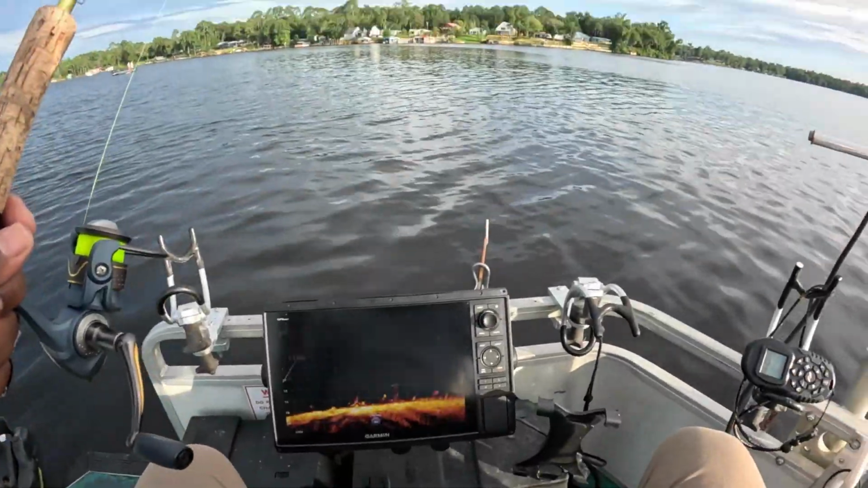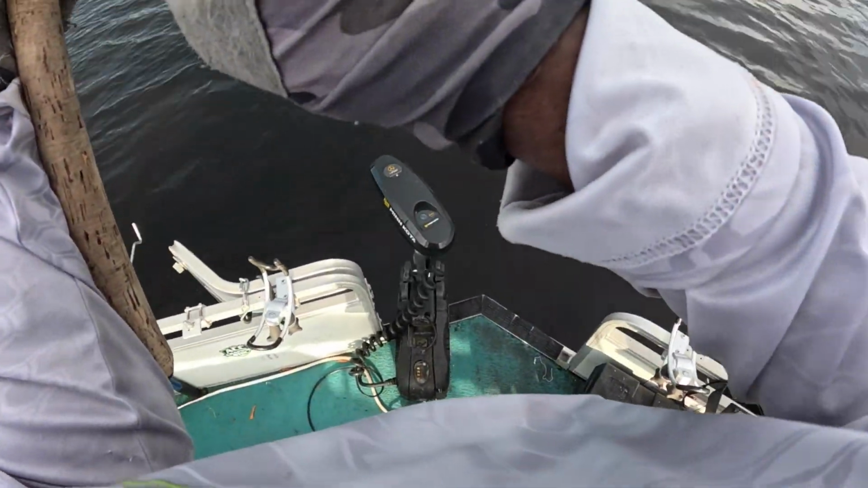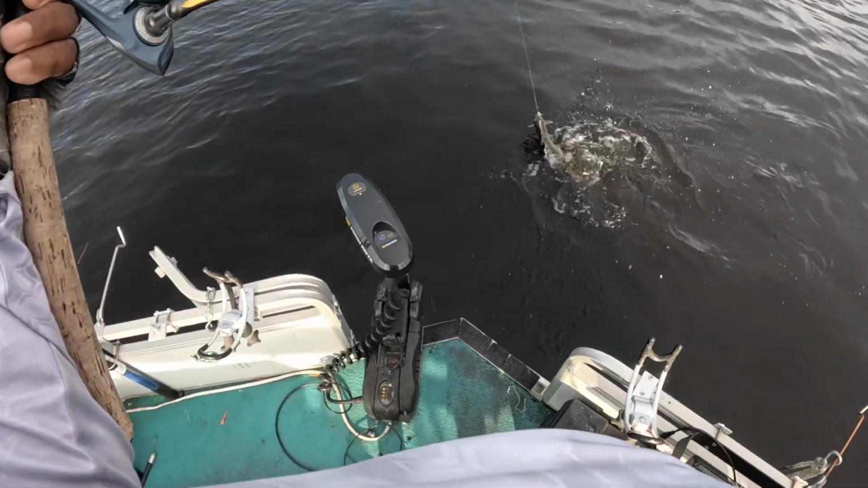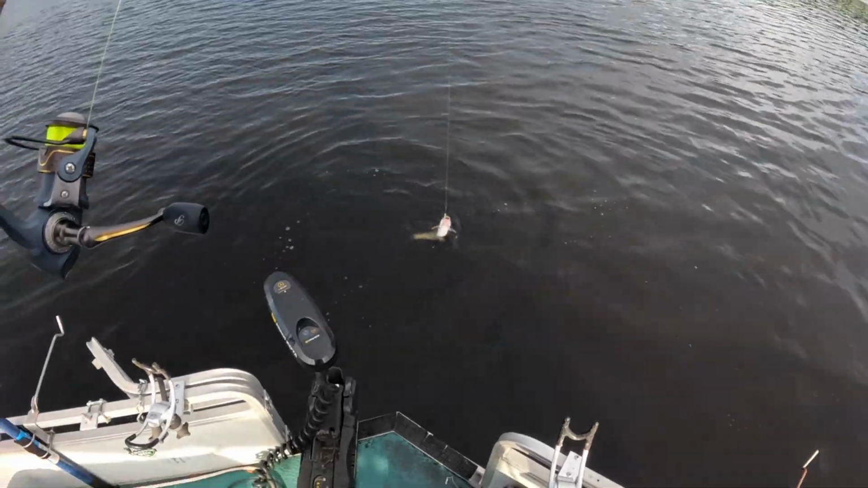So, what do we got here? It's got to be an old cat. It is. That ain't no crappie, folks. That ain't no crappie. Look at that.